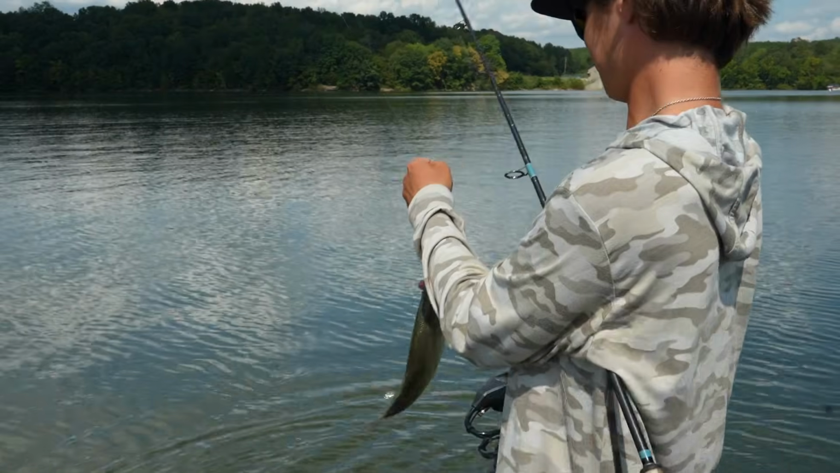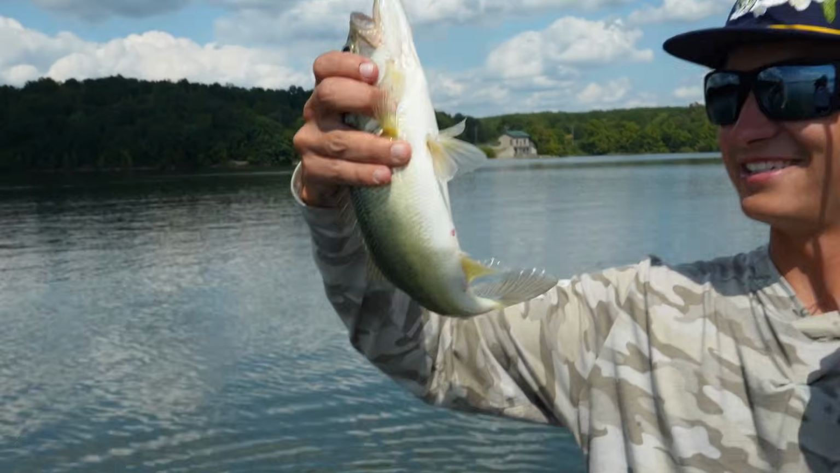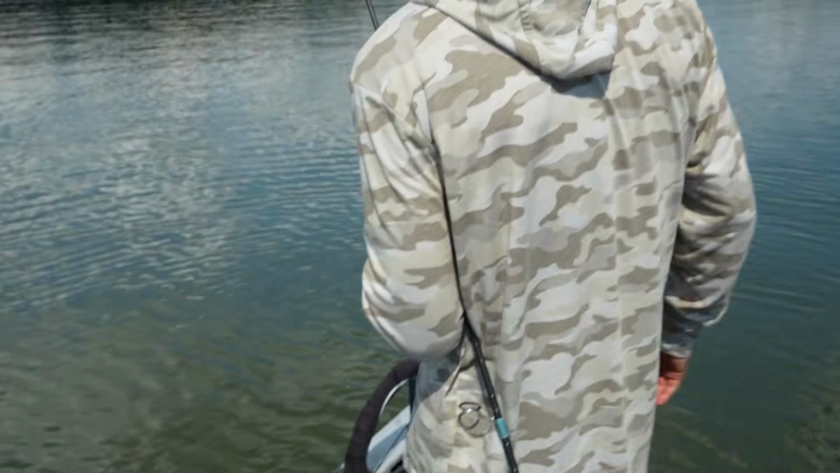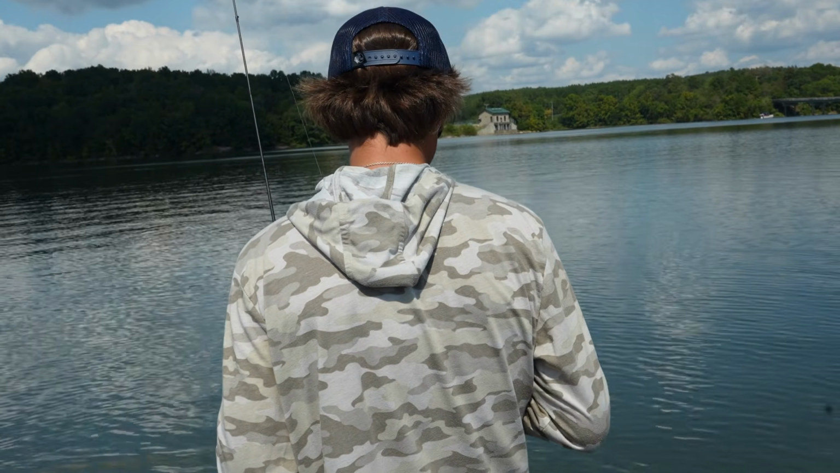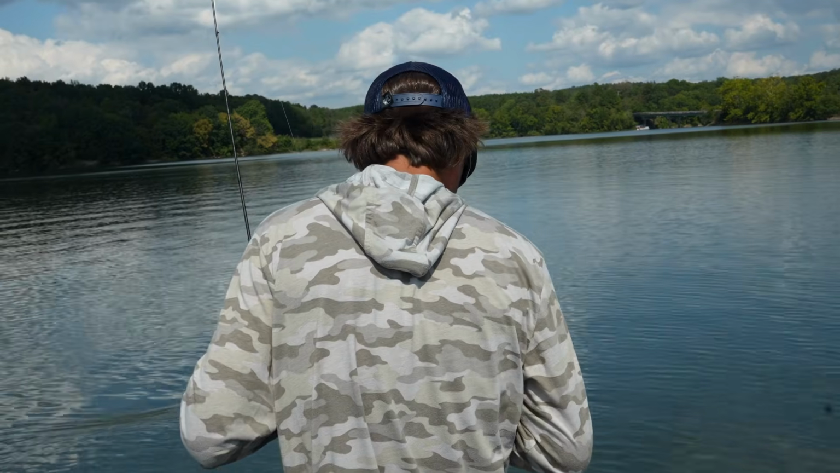Another fish. He's long and skinny. But yeah, they just came up and chased some bait, and they're sitting down there on the bottom. They're being pretty finicky, but once that bait ball came over the top of them, they really got fired up.